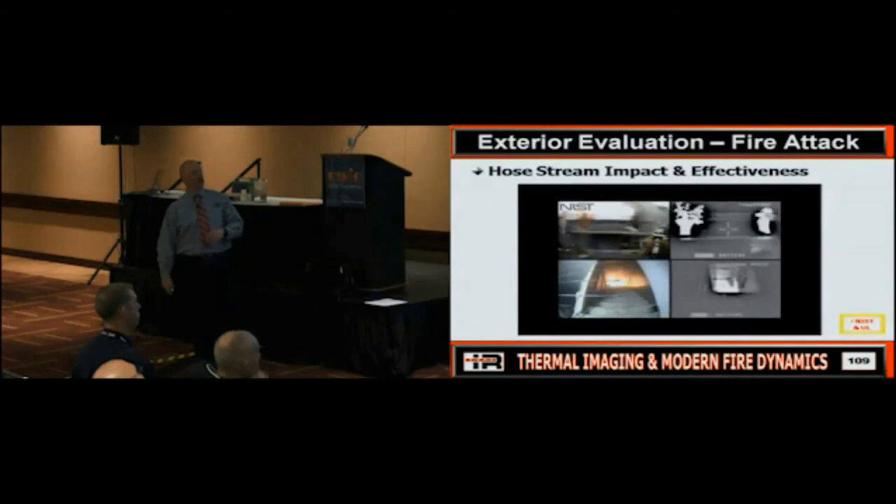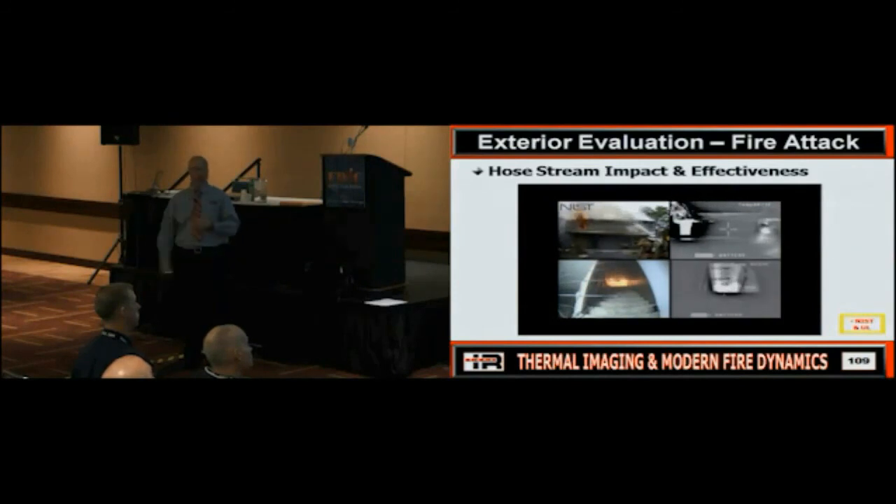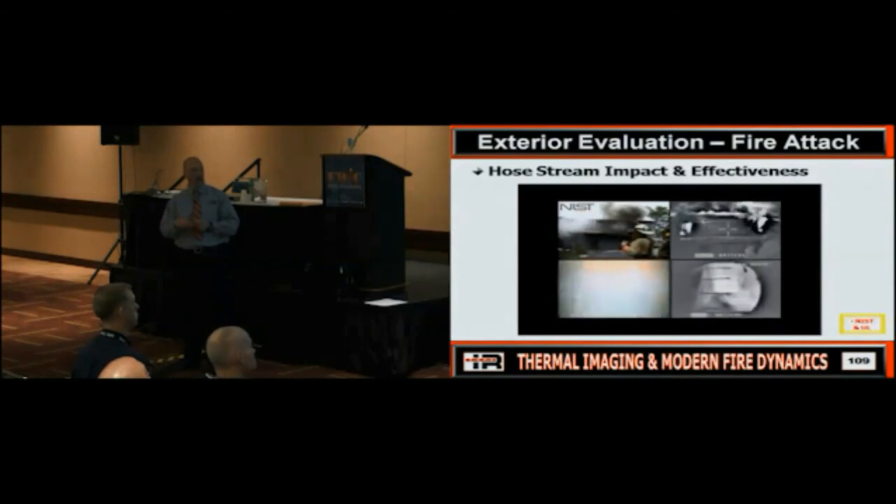All right? So here's another one talking about hose streams. Straight stream in the window. This is looking up the stairs. What is it doing to the thermal balance? Nothing. Okay? We're not seeing it getting blown, pushed, changed, but we are seeing it cooling the environment some, right? But now we're going to do our old friend, Mr. Fog Pattern, right? So now we're going to come up and we're going to dump a fog pattern in this window.